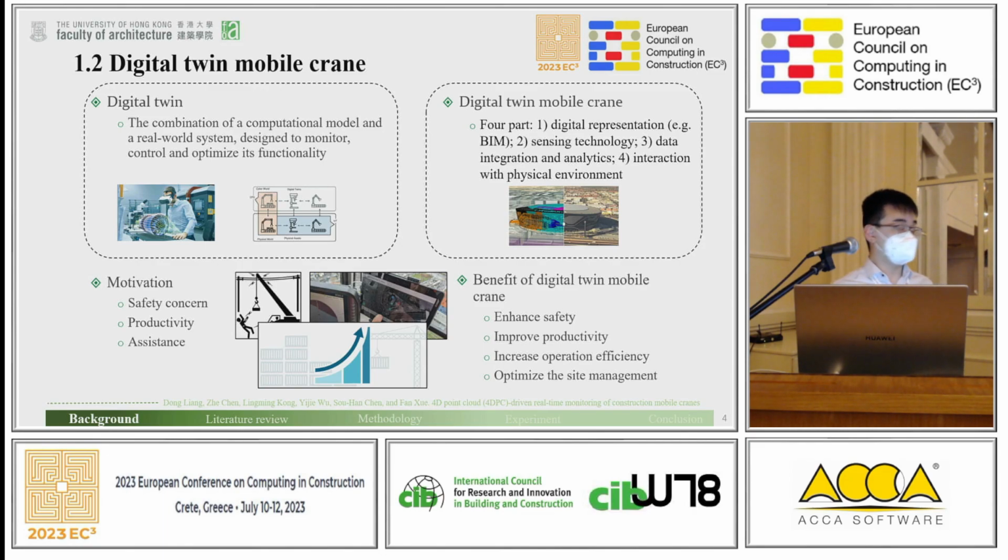Digital twin is popular these years in the construction industry, in order to better monitor, simulate, and control the mobile crane on the construction site. I guess the digital twin mobile crane is a good choice. A digital twin is a combination of a computational model and a real-time system designed to monitor, control, and optimize its functionality. And in order to achieve a digital twin mobile crane, I guess four parts need to be included.